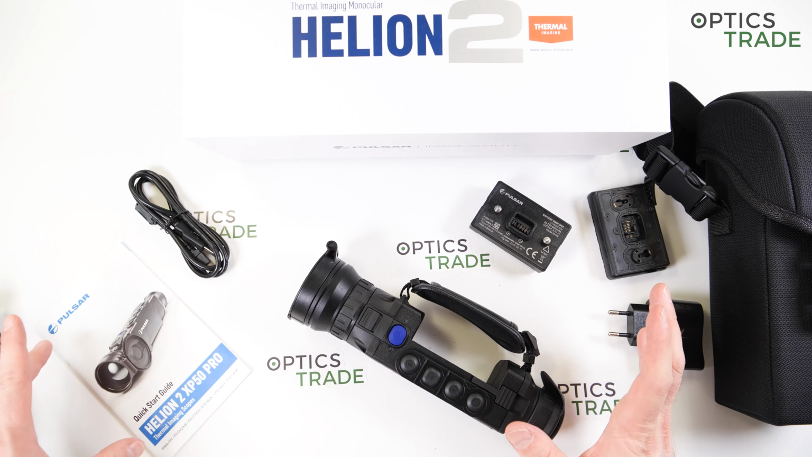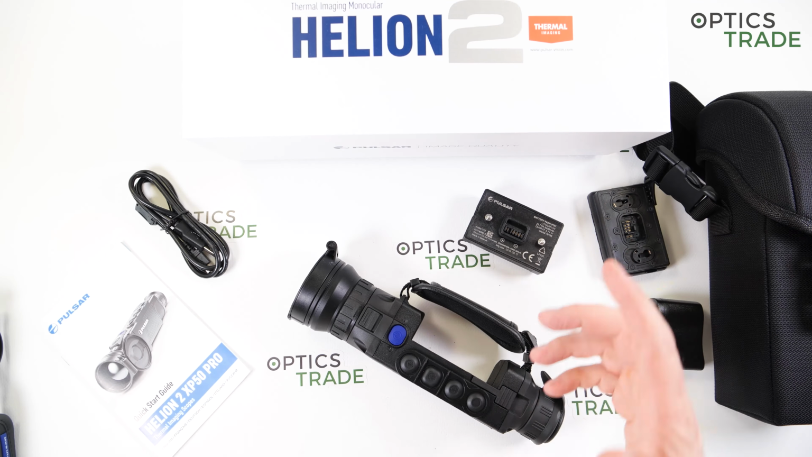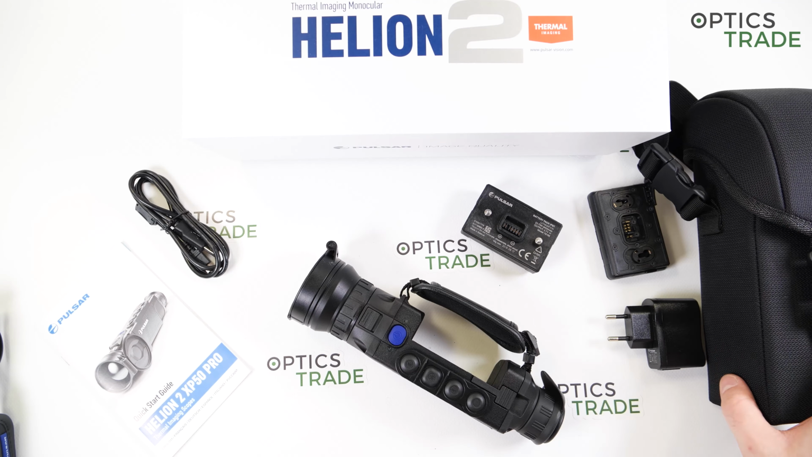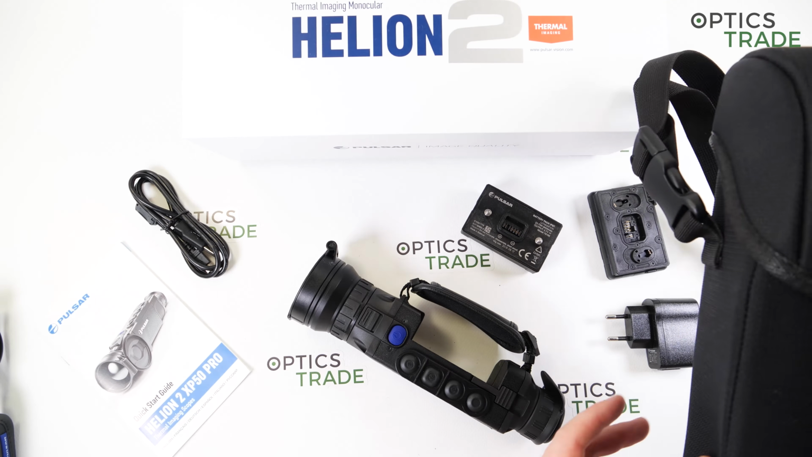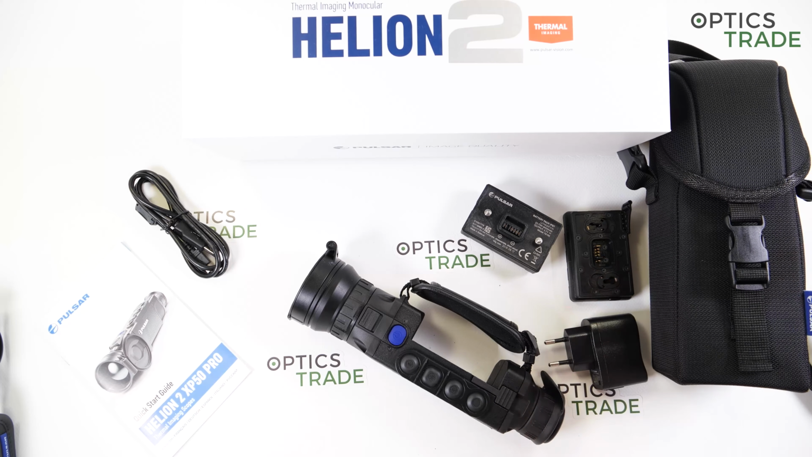In the box, you're also getting the manual, the cable, the charger, an IPS7 battery, which holds almost 10 hours. You can also buy the IPS14 battery, which holds twice as much. Astonishing. And a carrying pouch, which was good already from the start, and I'm really glad that they never changed it because it really works well.